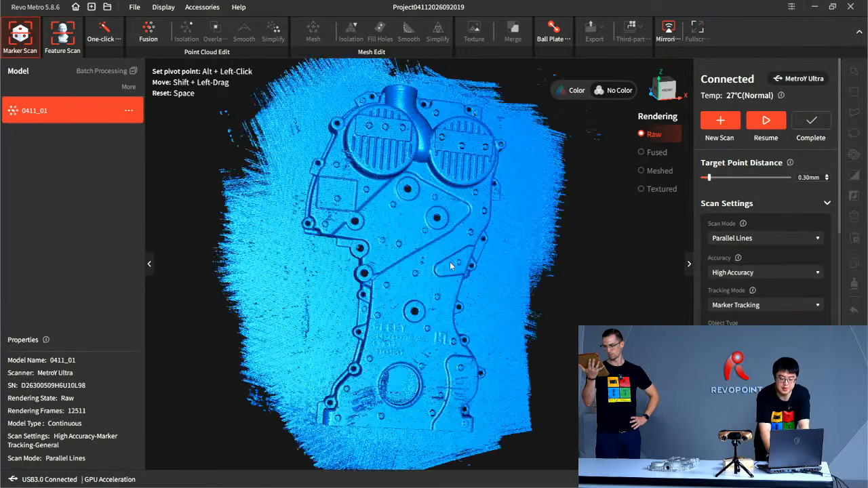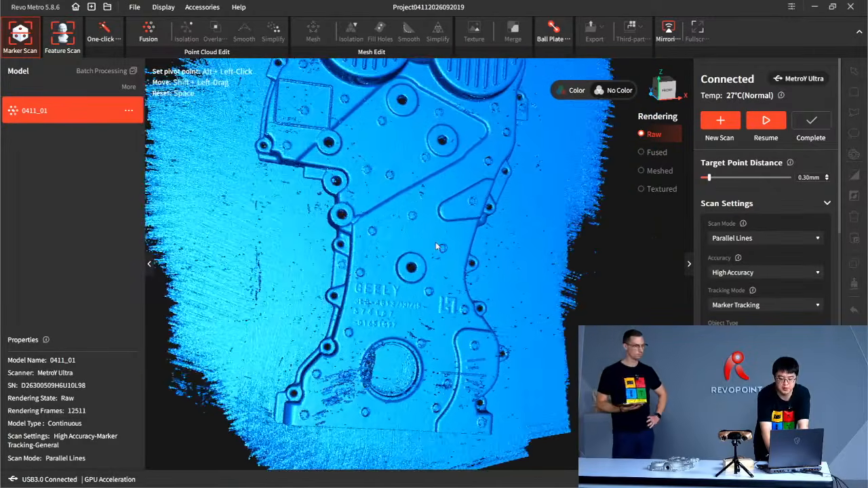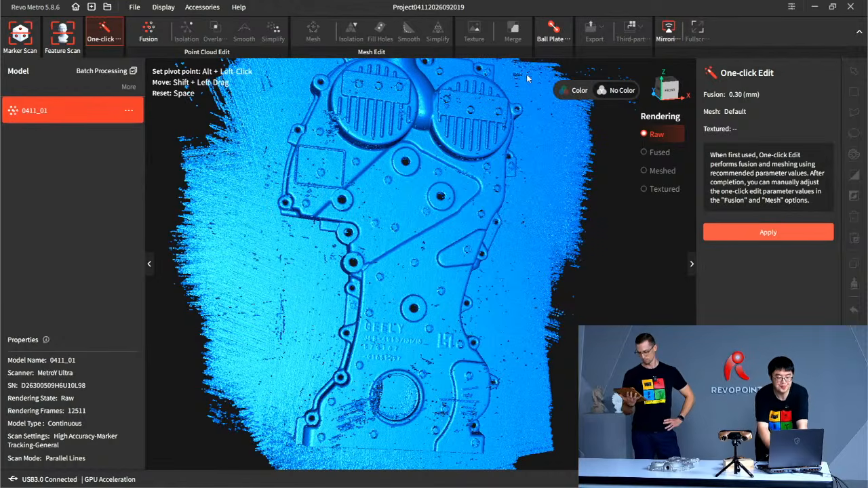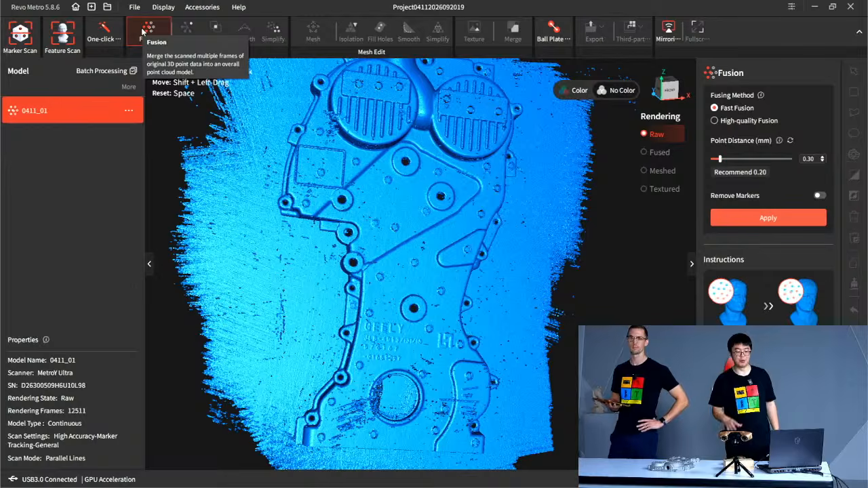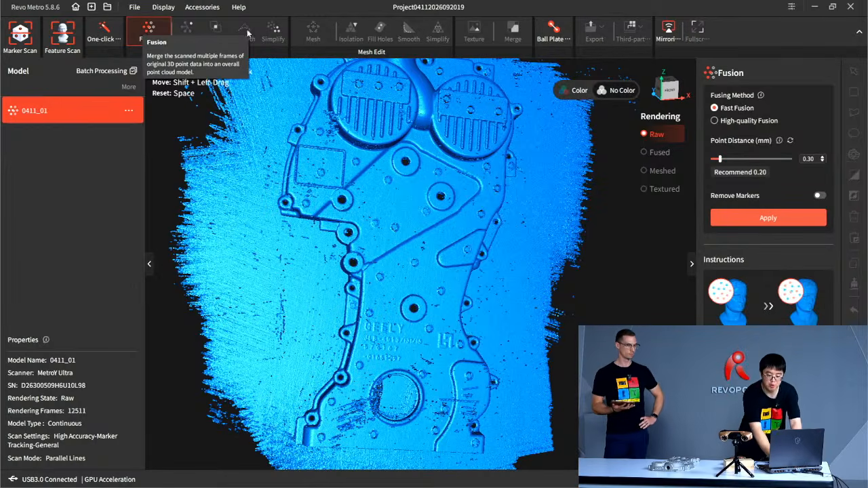So as you can see, even from the raw point cloud, you can already see some details. It's really good. So here is one-click editing. You can choose to let the software do everything for you, but you won't be happy about the result because the one-click editing is more about speed. So if you want more details, it's better to do it your way, like here, Fusion.